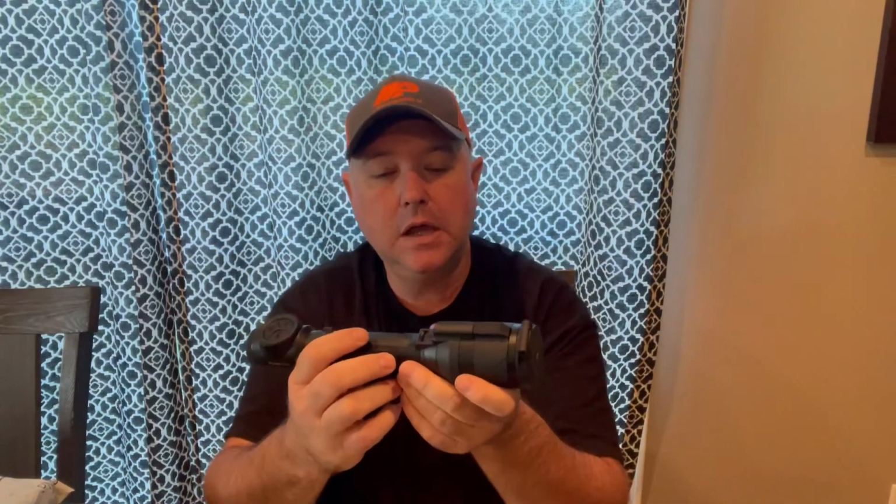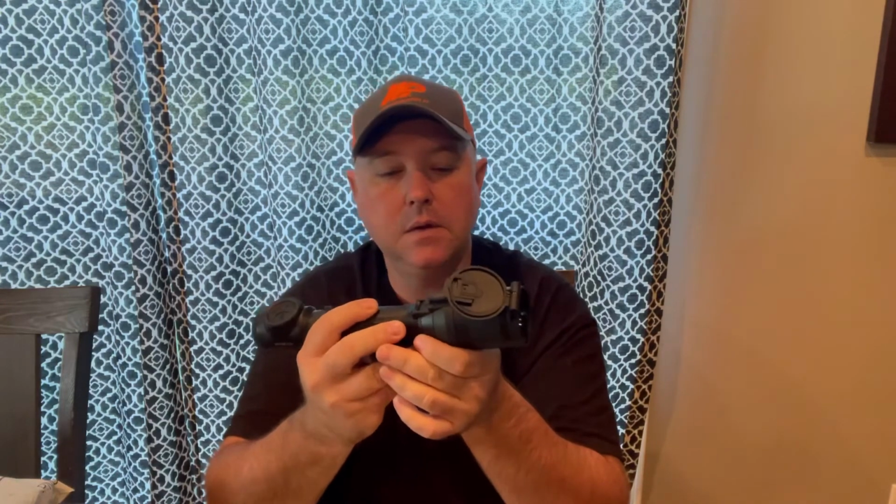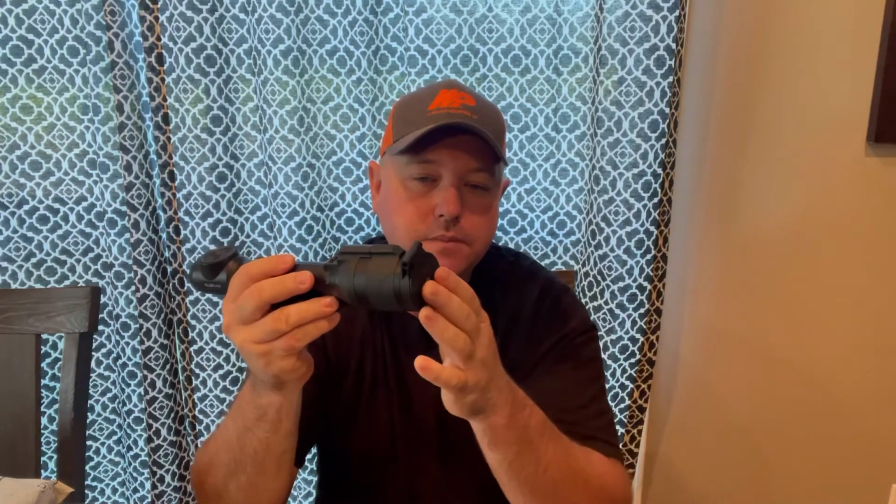And again, it only comes with 1 battery from the factory. So if you were out longer than 9 hours, you have a little port right here that you can hook a battery pack up to, and you can charge it. You can also charge this battery in the scope through this port. Now, I personally like to take the battery out and put it in the base and charge it that way. But if you were in a bind, hunting a tournament or something, hunting 12 hours and your battery runs out and you only have the 1, you can run a battery pack off this. Of course, this is your lens cover.